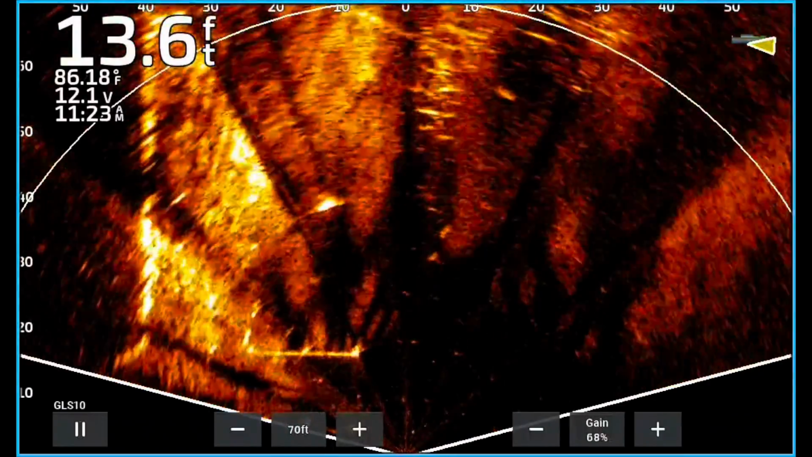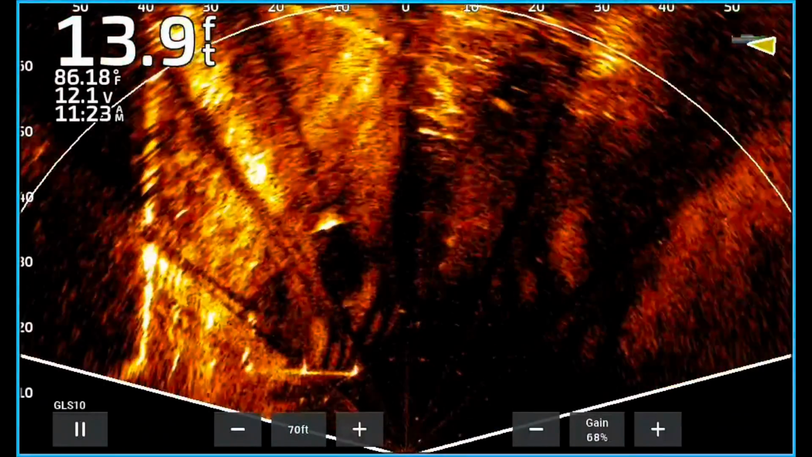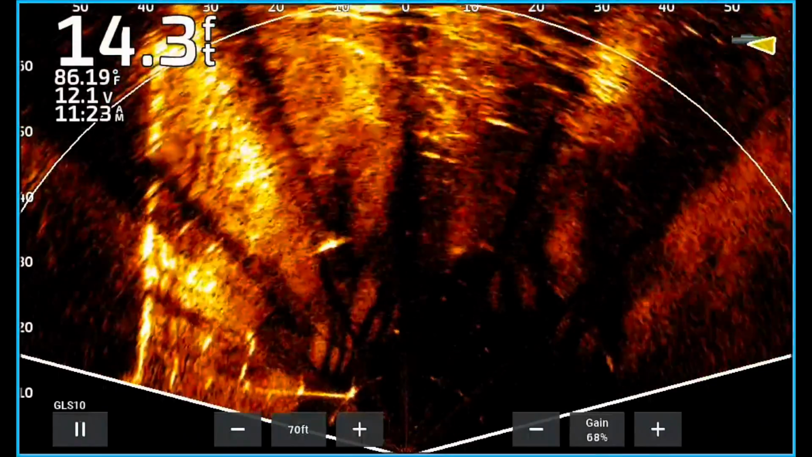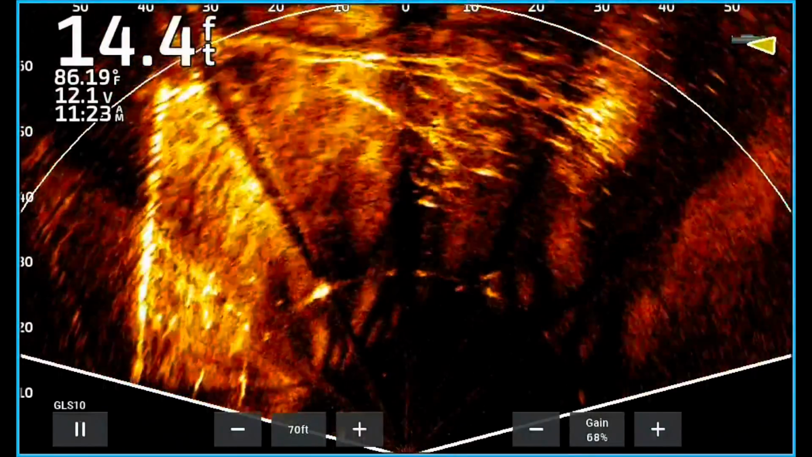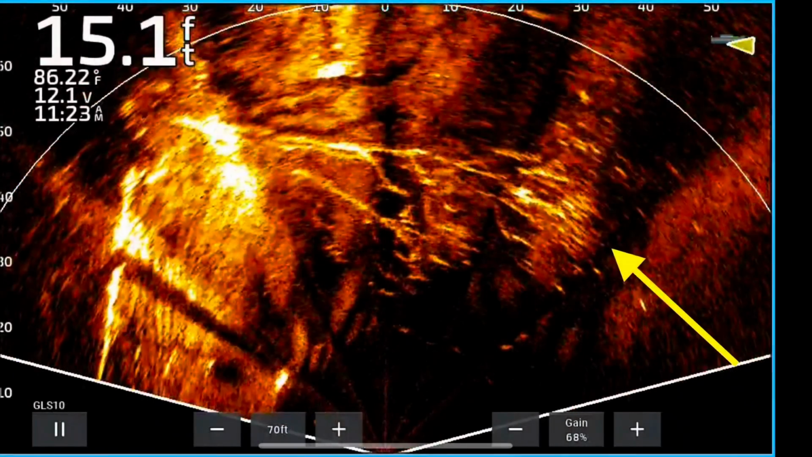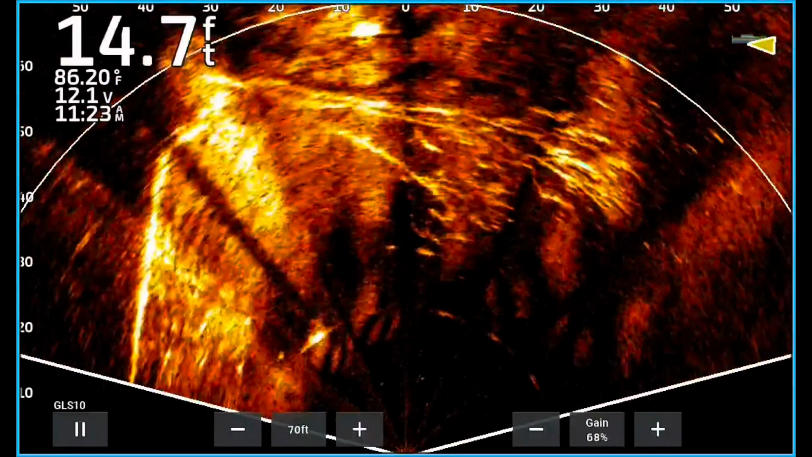All right, so what we're doing here, we're approaching a tree. This tree is hanging over, it's coming off the bank. It fell off the bank. It's in about 15, 16 foot of water. First of all, I want you to notice the tree here. I'm going to point an arrow to it. It was a fresh tree. It's got green leaves on it that fell in the water. Now notice, you can see that area of leaves.